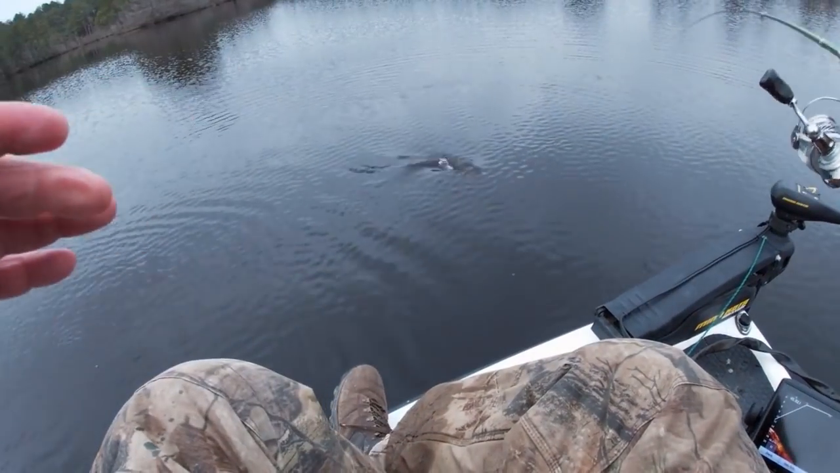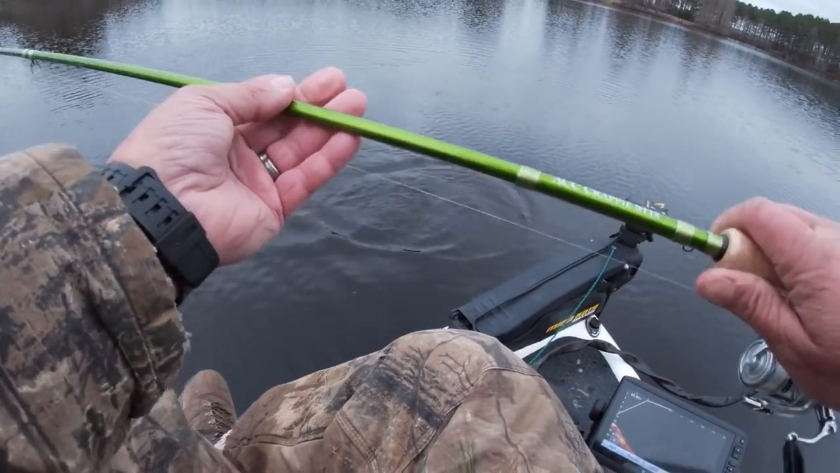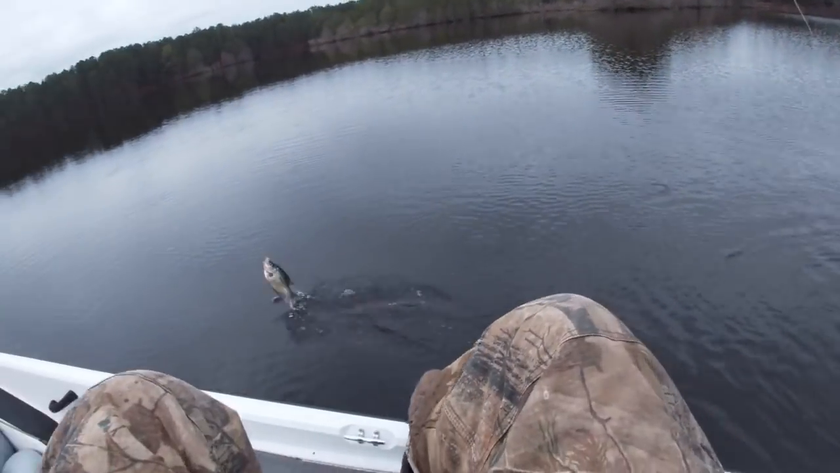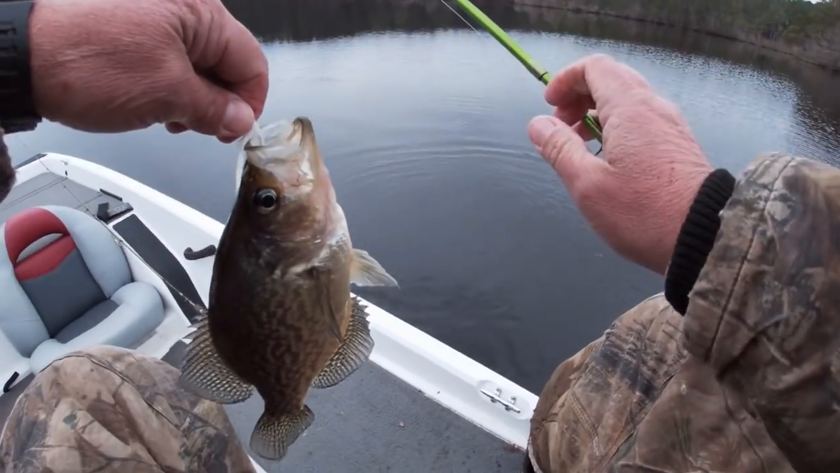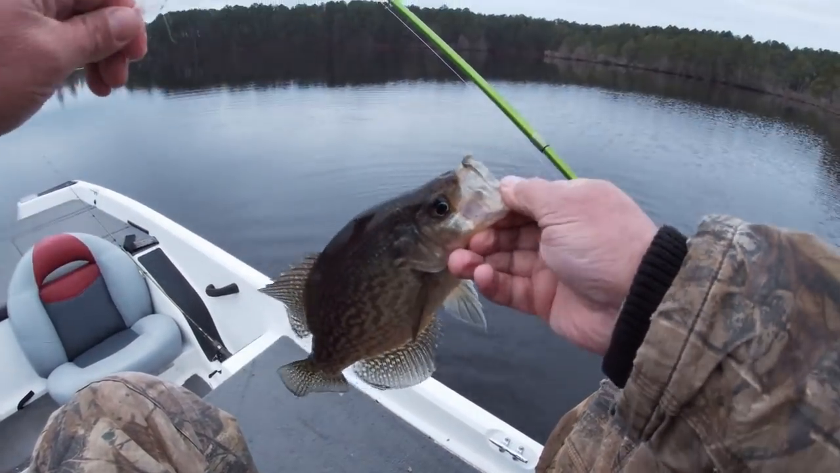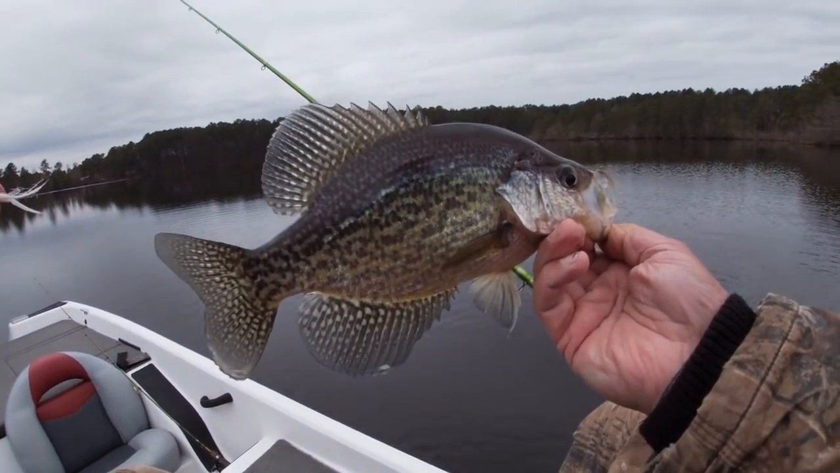All right, boys, I sniped another one, and he is one more nice crappie. He is a good crappie, y'all. Boom.